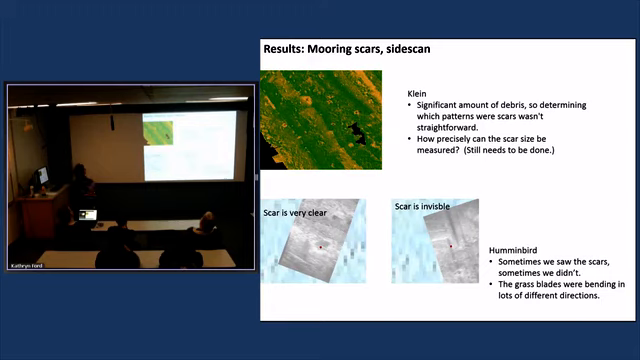But we see a lot of other scars. So we don't really know which ones are mooring scars and which ones aren't. There are lots of patches in eelgrass beds. And there was a lot of debris in this particular harbor, so it was hard to figure out exactly what was going on. We're also pretty concerned about how precisely we can measure the scar.